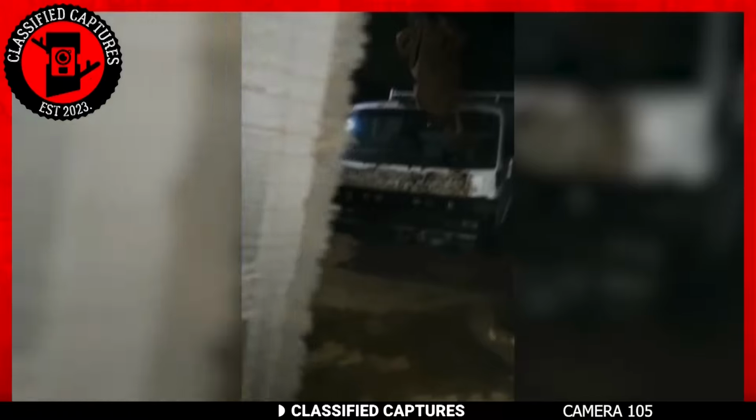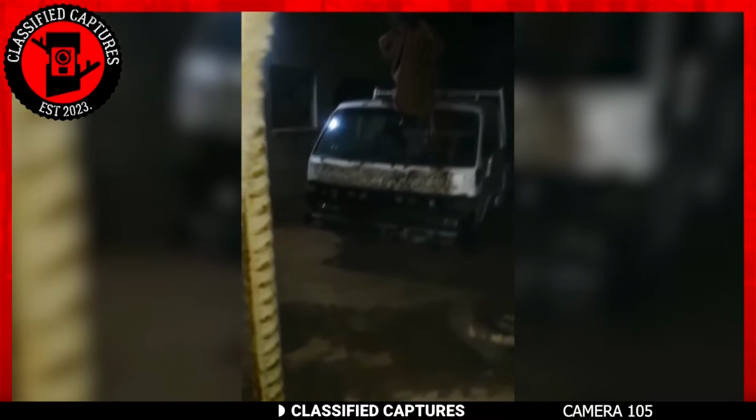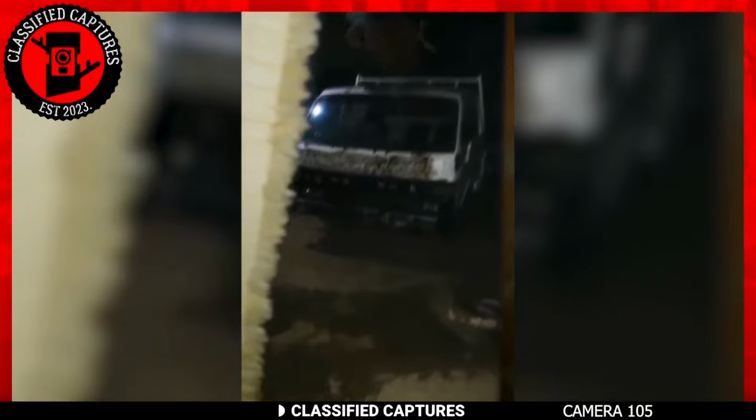Predictably, opinions ran the gamut. Some folks were quick to label it a hoax, while others ventured into the realms of witches and supernatural entities. But here's the mystery. When you look closer, the reflection of this enigmatic presence can be seen in the car's rearview mirror. It's a hair-raising encounter that makes you question what might be lurking out there beyond your window late at night while you sleep.